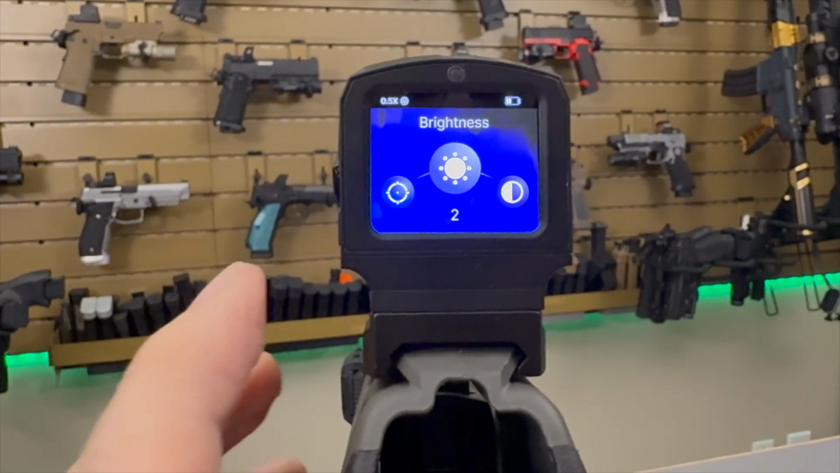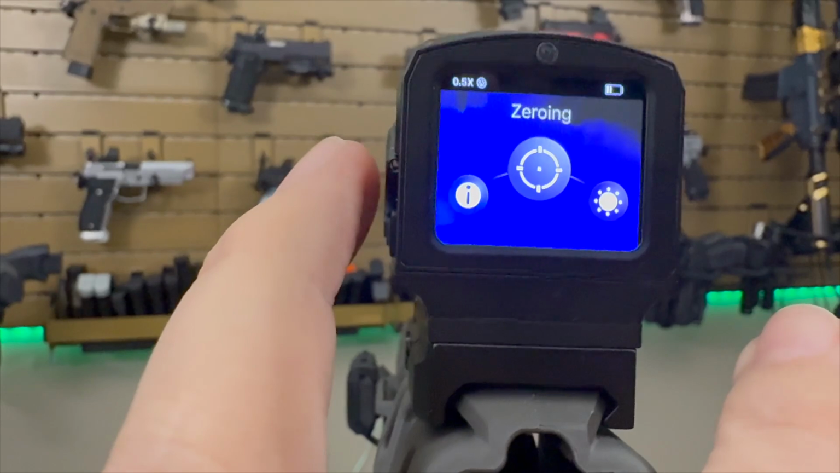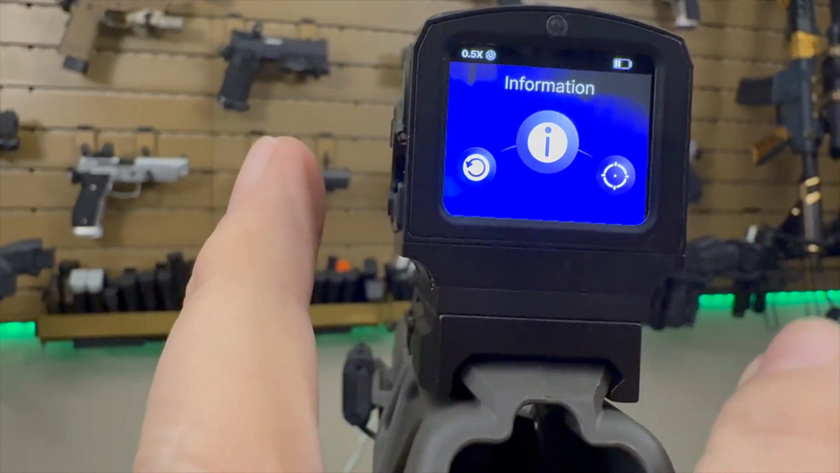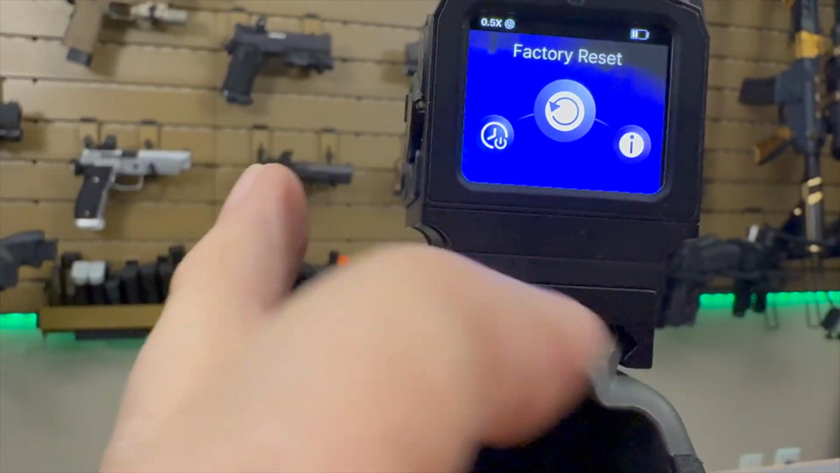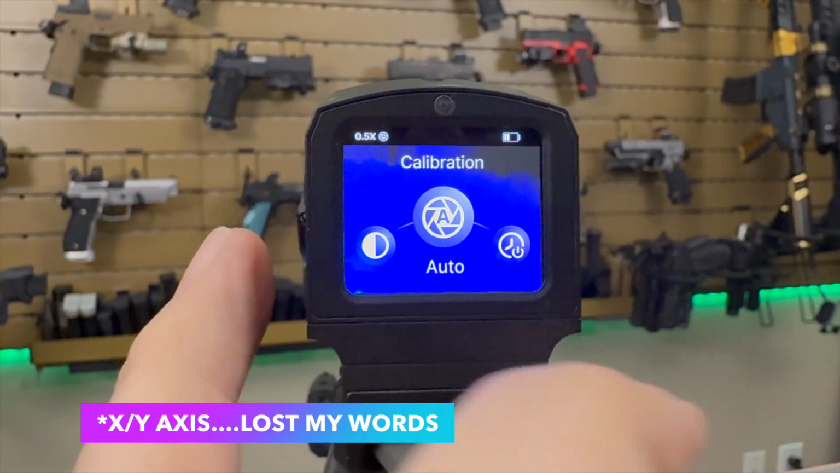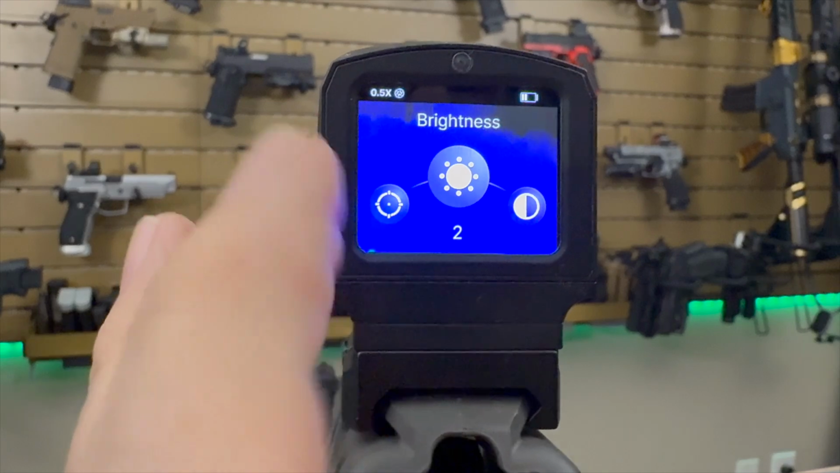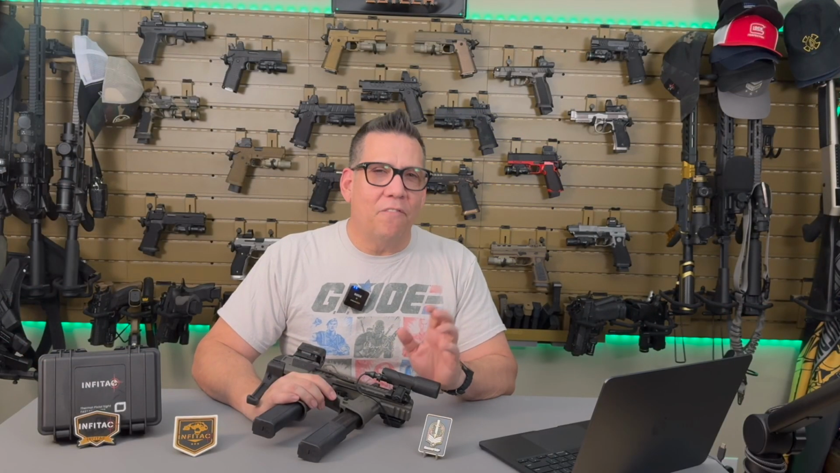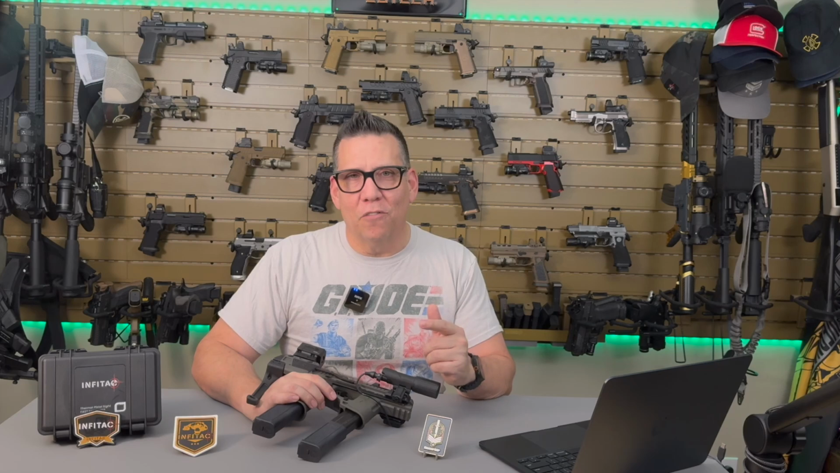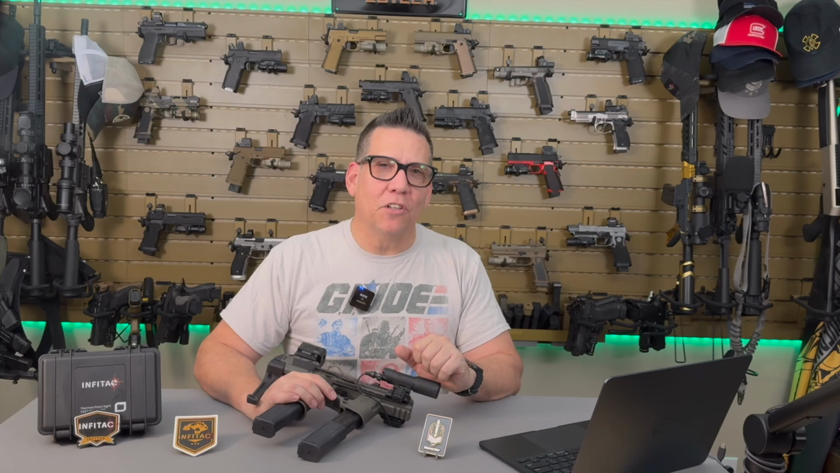You got 6 primary settings. The first one is a contrast setting that has 5 levels. The next is a brightness setting with 5 levels as well. Zeroing is a dot left, north, south, east, west kind of scenario where you can dial it in to your target. You have an info setting that just gives you the specifics of the actual device itself, a factory reset option to start over from scratch, and a power off conservation timer where it can turn off after a certain period of time.